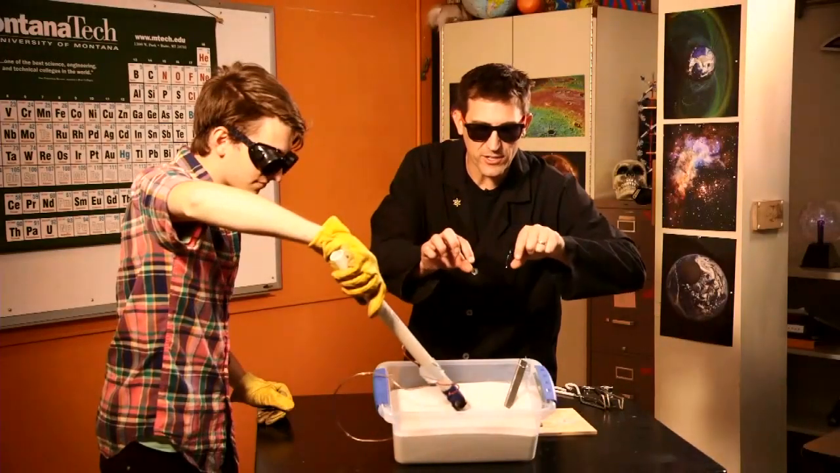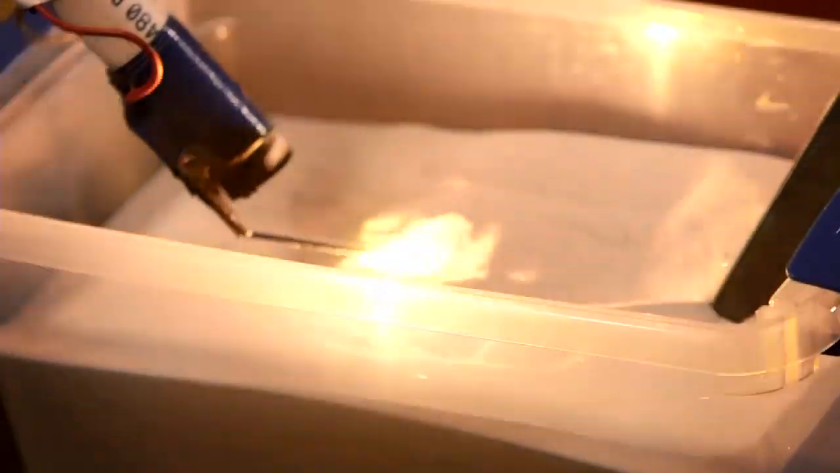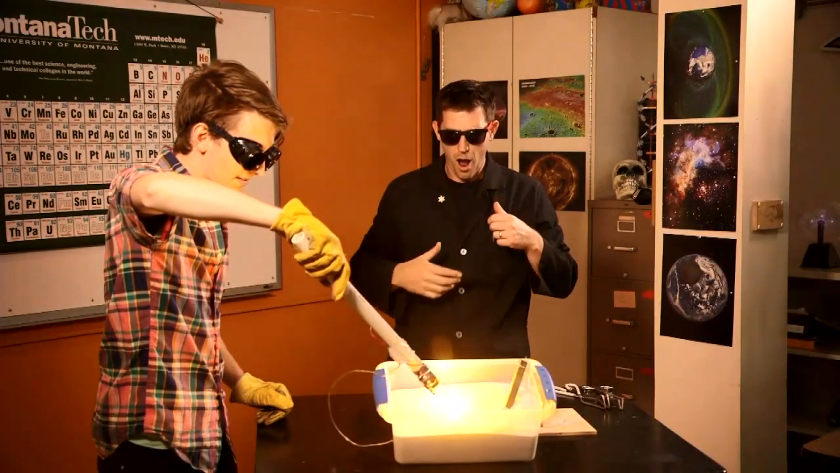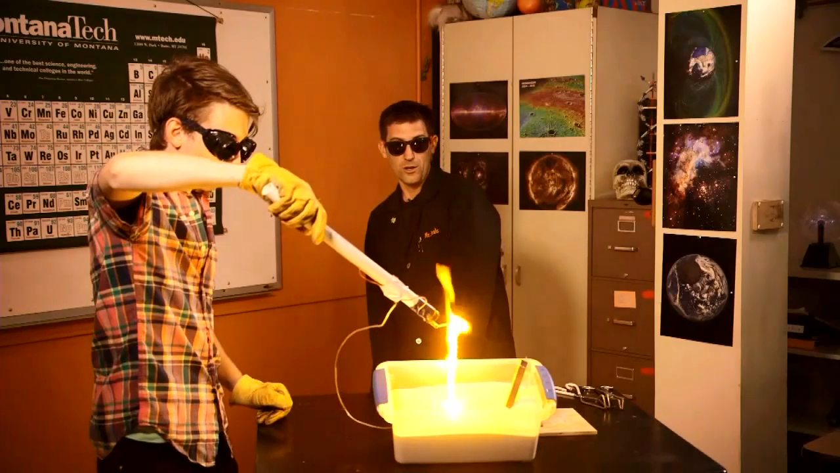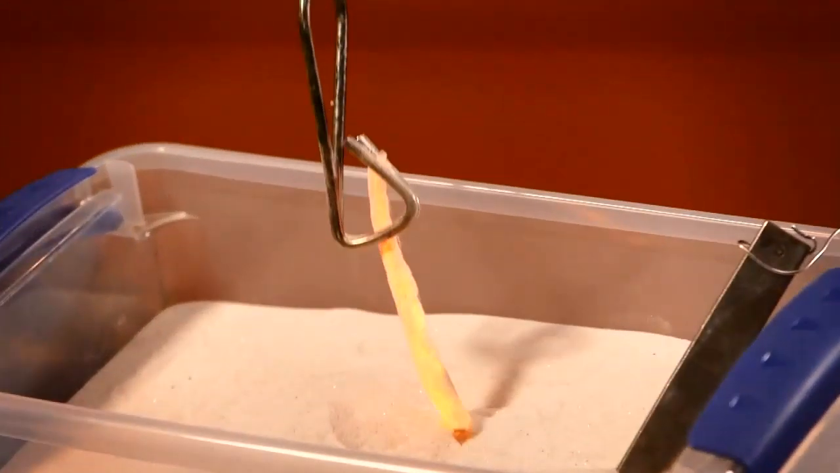You can see it stretching out across there. You see that? Like a glow underneath the sand. Yeah, look, it's coming up to the top. Look at it!